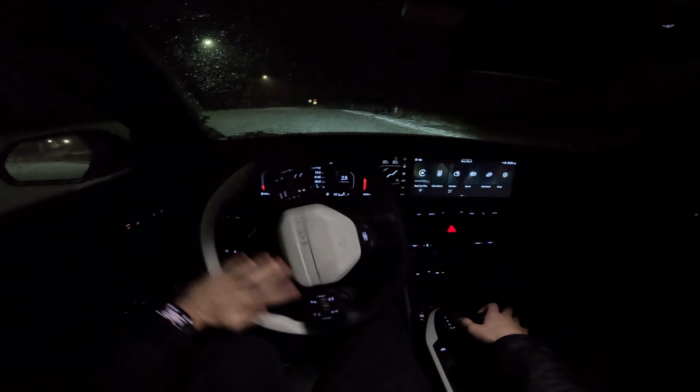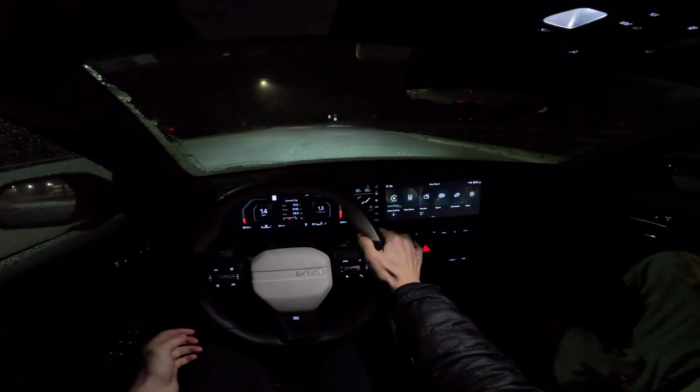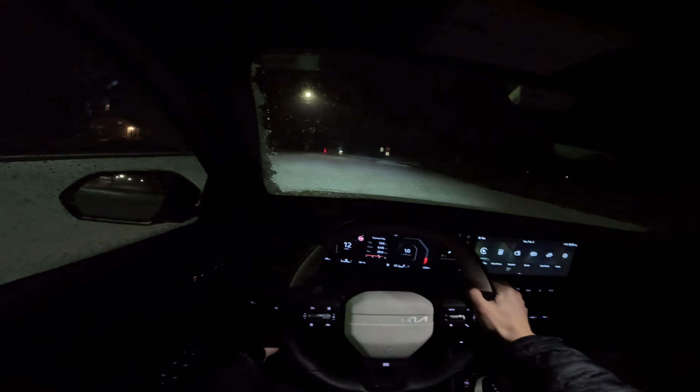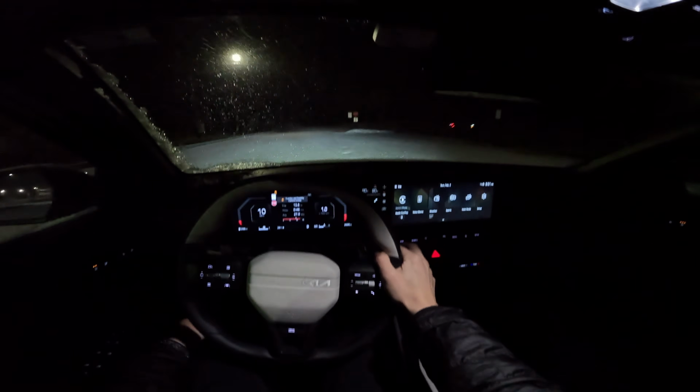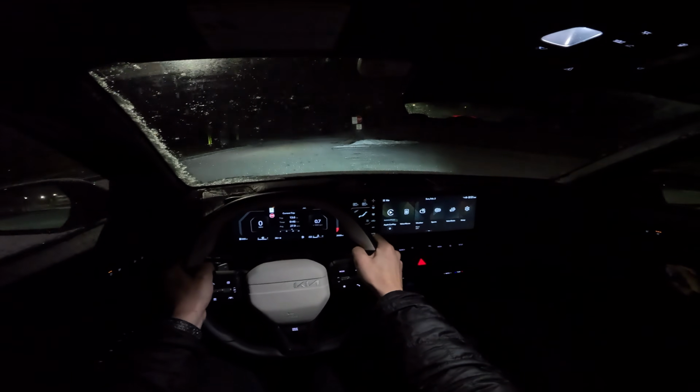As you can see in this car, my foot is still floored right now, but it was cutting all of that power because it senses slippage of the front wheel. So let's see what happens when you turn off traction and stability control. Disabled, floor it.